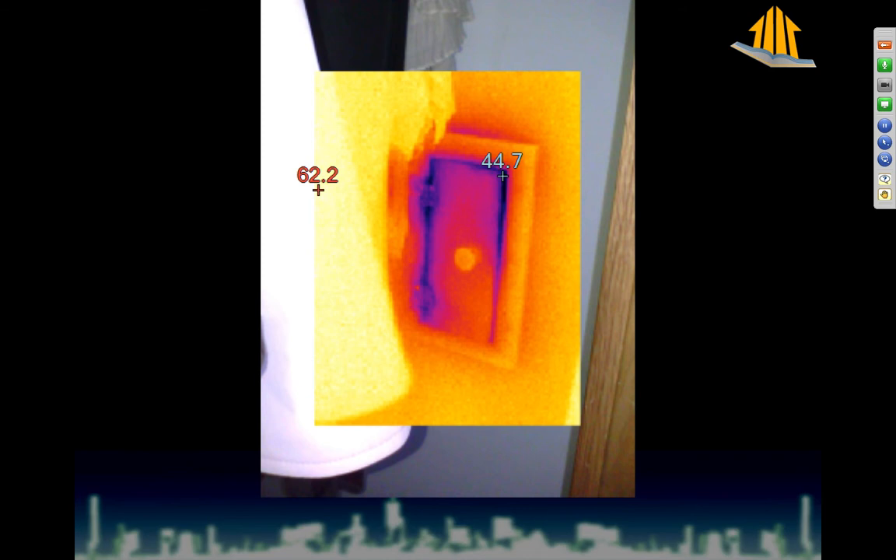First thing that we see when we go on the first floor, and now the blower door certainly is running, is that we've got a mail slot. Mail slots, not good. Mailbox, always better. So the mail slot is a thing. Also, this is in a closet. That's the coat closet in the front of the house.